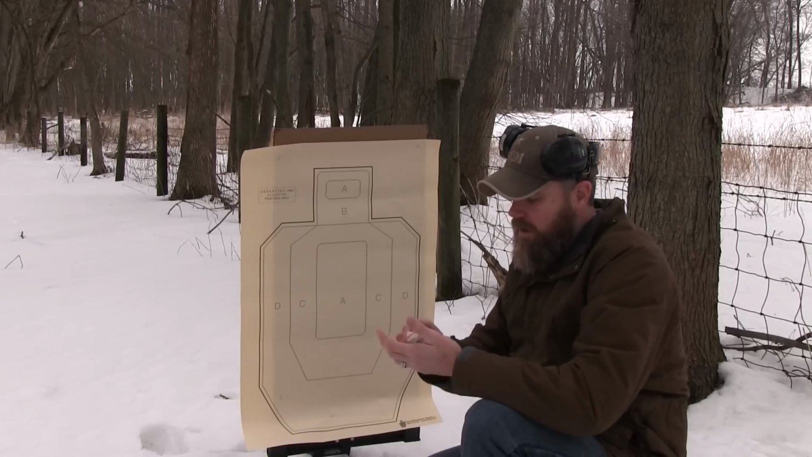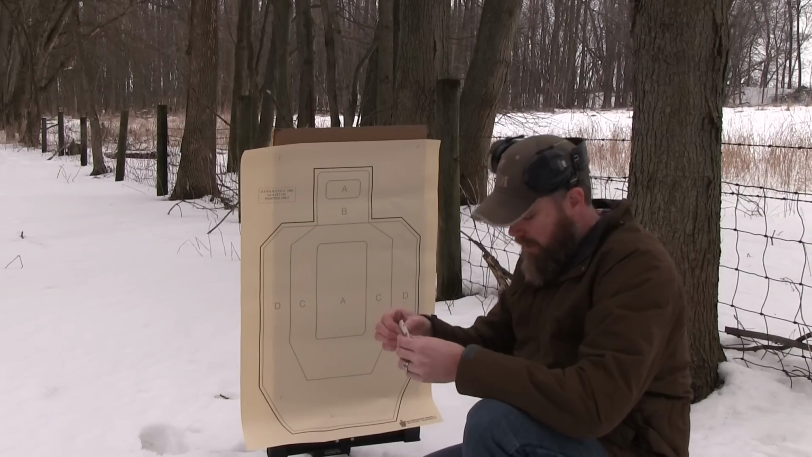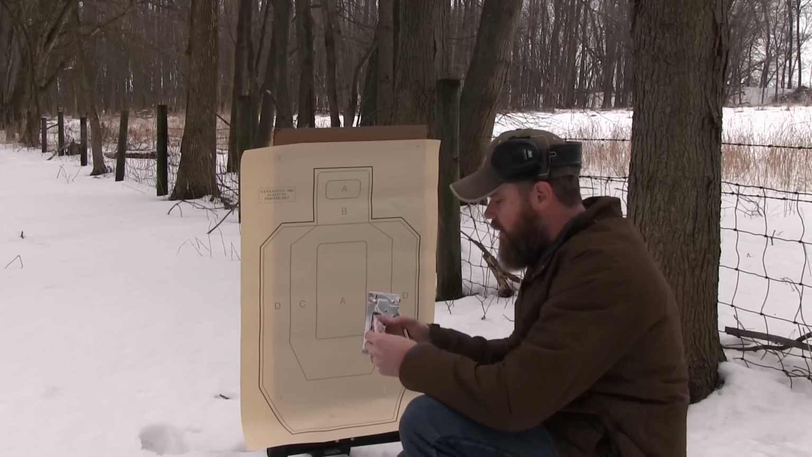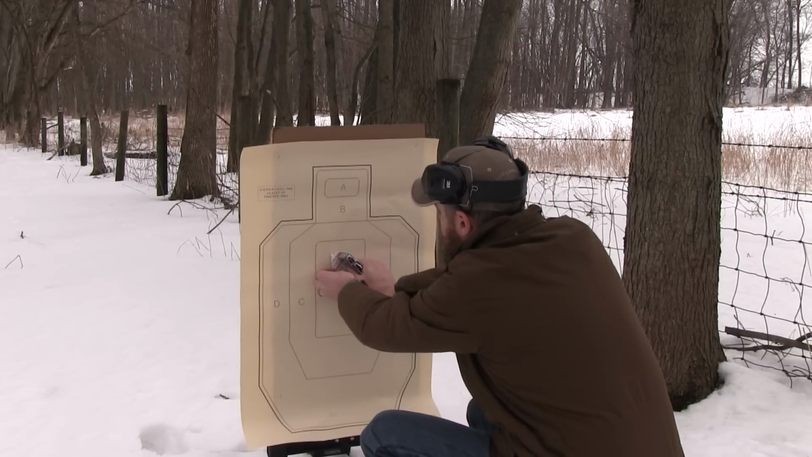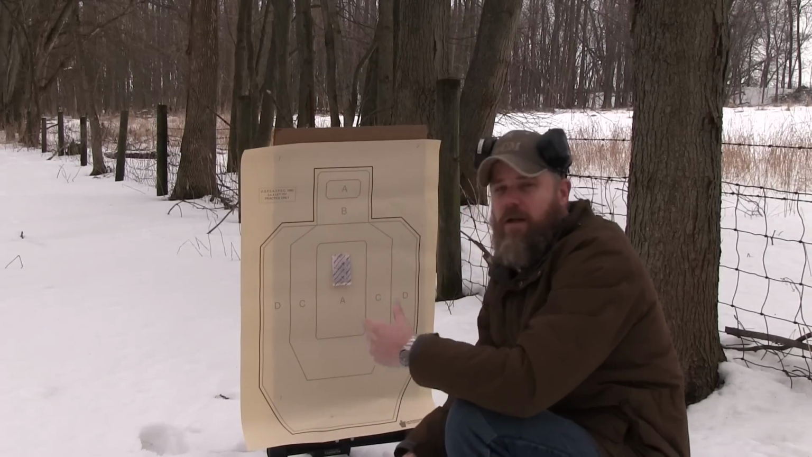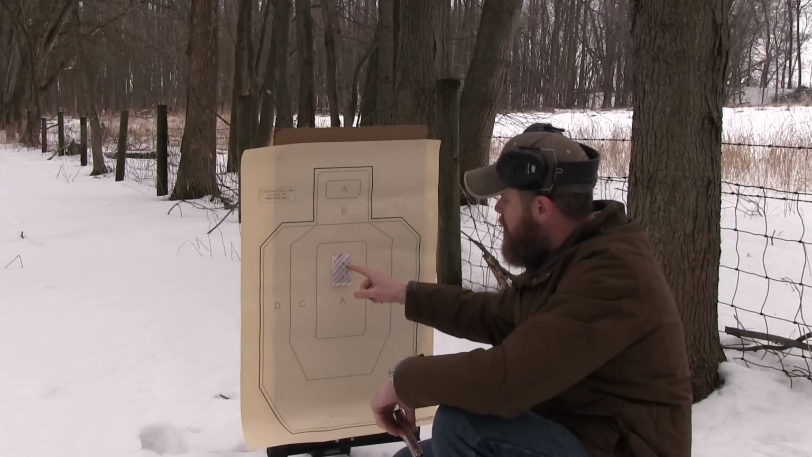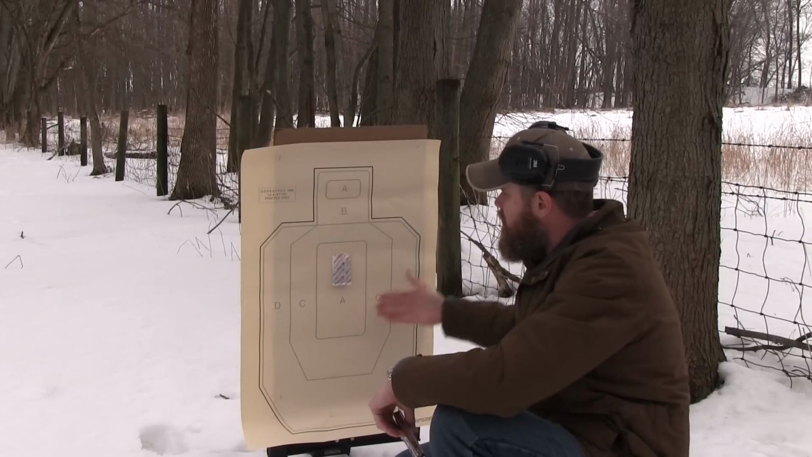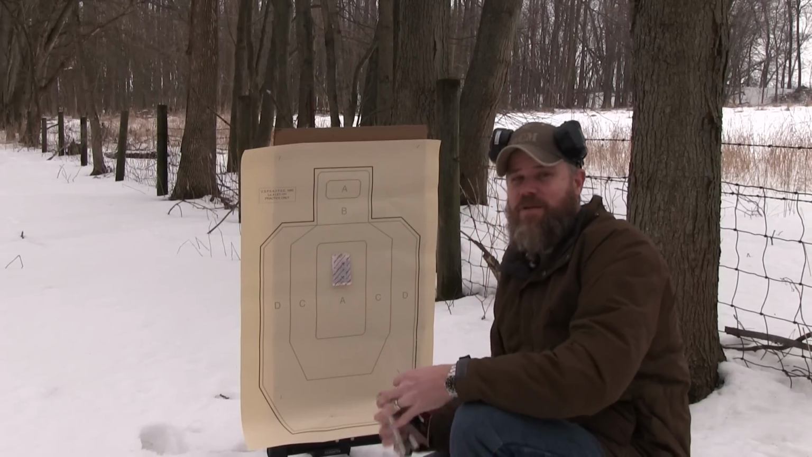So I'm going to get this thing going here, get it heating up, and I'm going to staple it to the center of the target, which will make it stand out in the thermal imaging sight. I'll see either a black or white blob here that stands out from the rest of the paper and cardboard behind it. So that's how you sight in a thermal imaging sight.